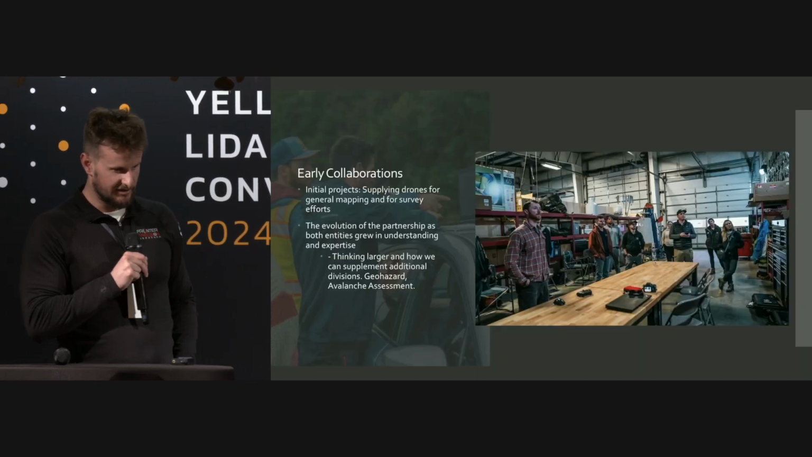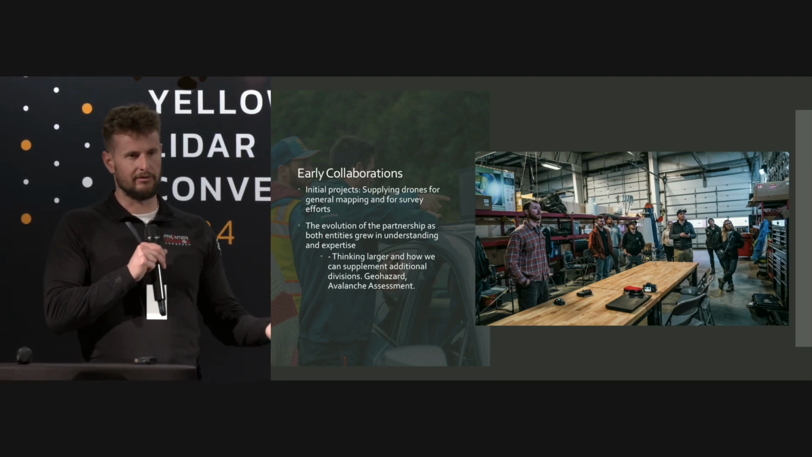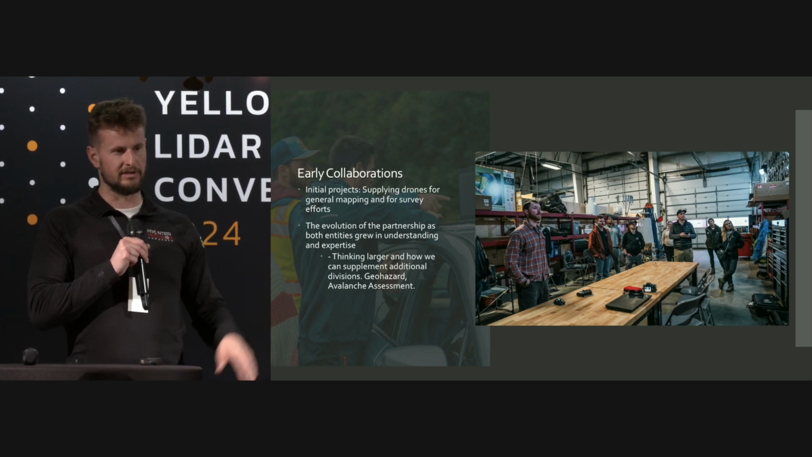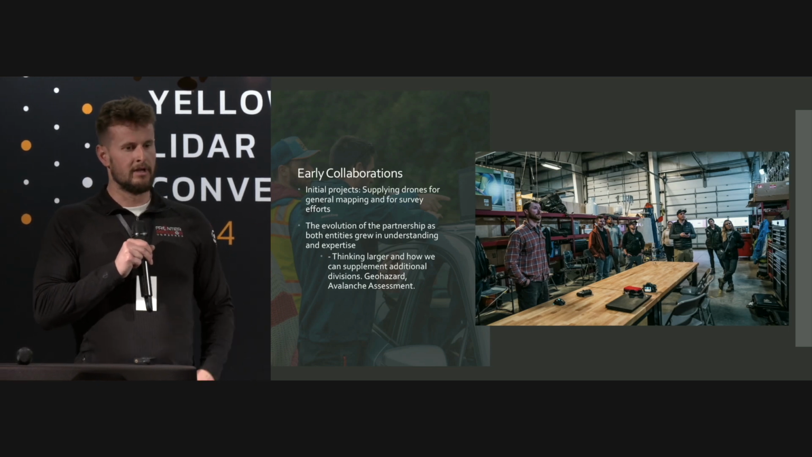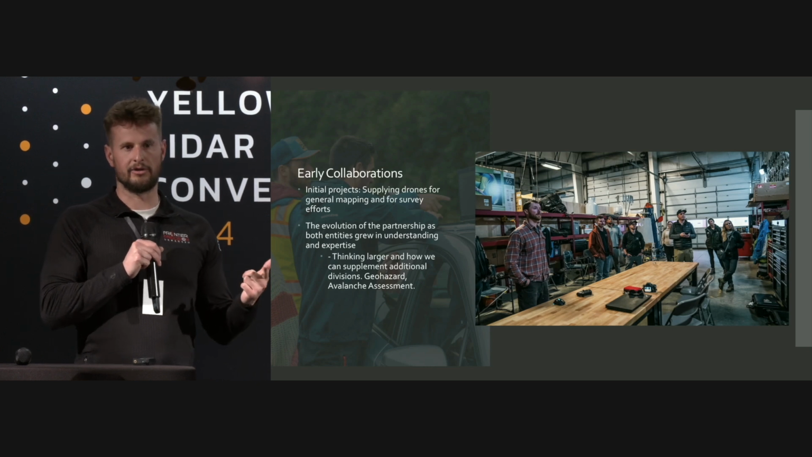So this kind of leads me into the next part of this. We're collaborating with the DOT. We make recommendations on equipment and things of that nature, and they trust us because of our years of this partnership. So they're budgeting for new sensors, new equipment, and we're recommending, obviously, YellowScan LiDAR and wide area photogrammetry, so something